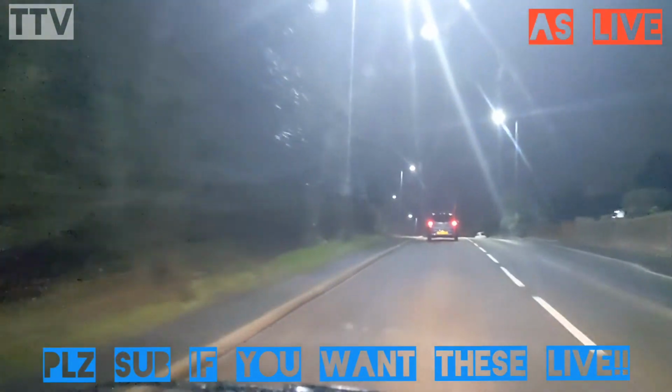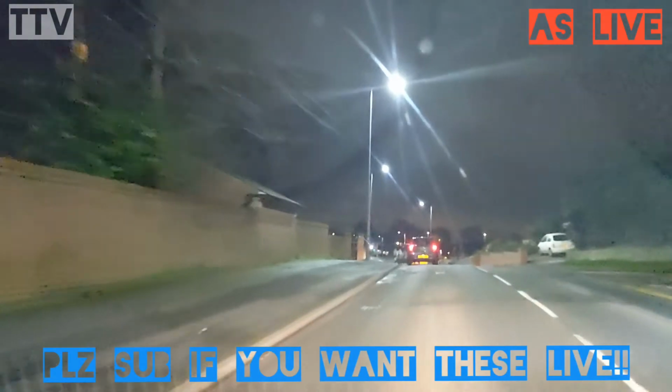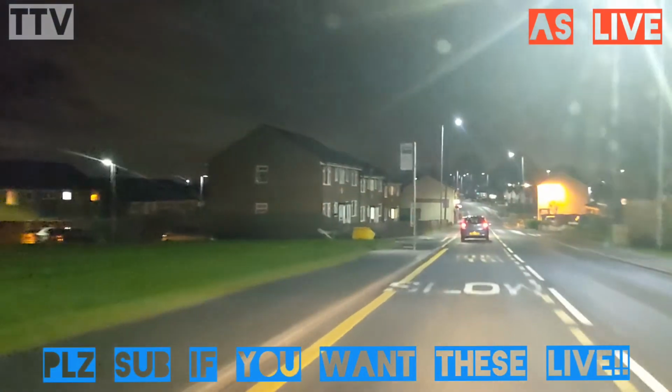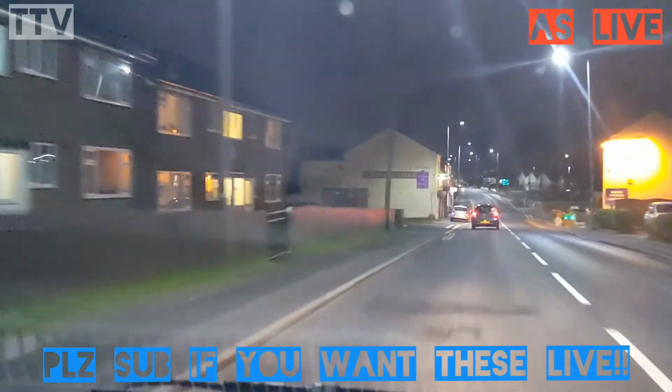Haven't used the brakes yet, no need to. The car behind me is now roughly the same distance I am to the car in front, so I'm now in the middle of a sandwich, albeit a very aerated sandwich.